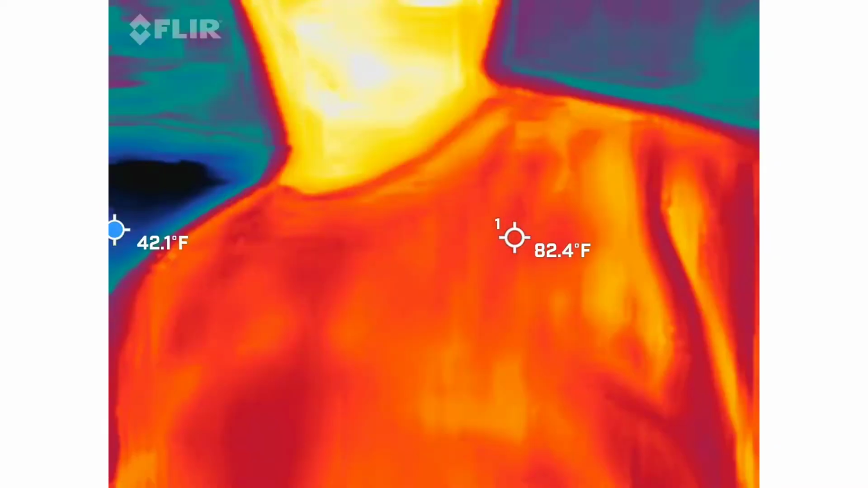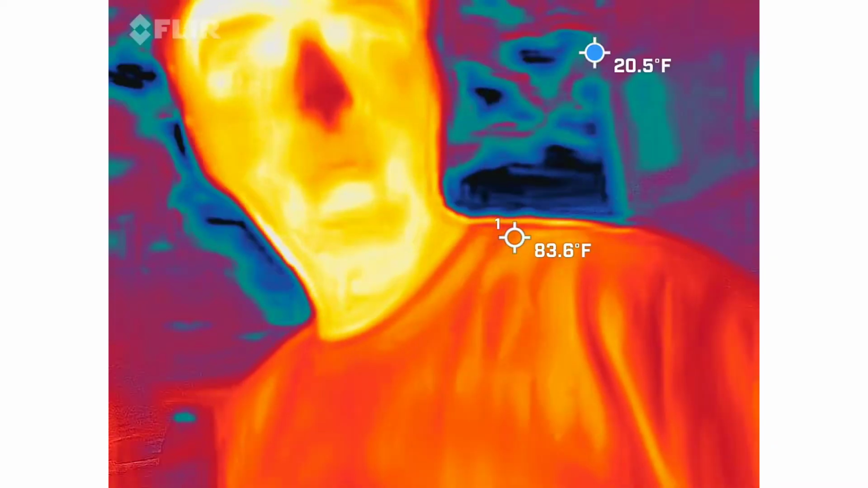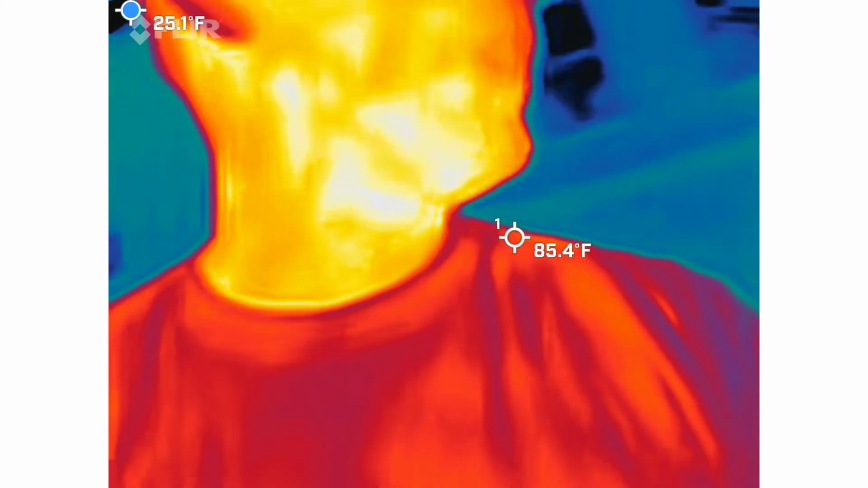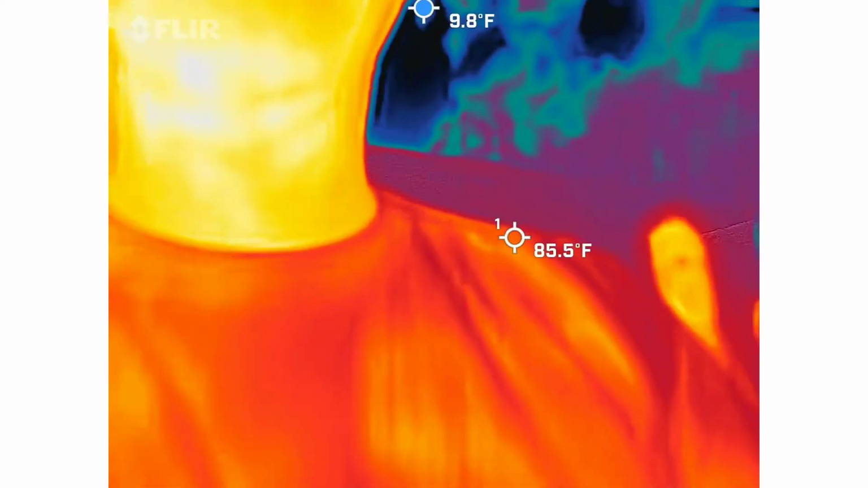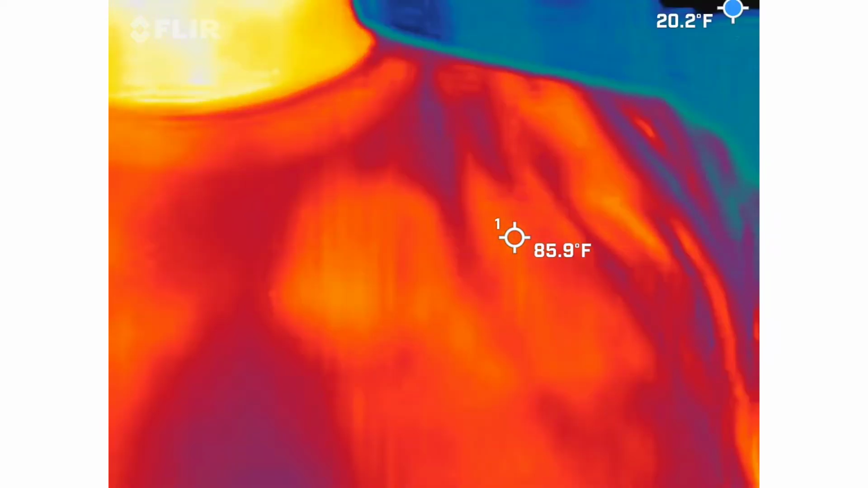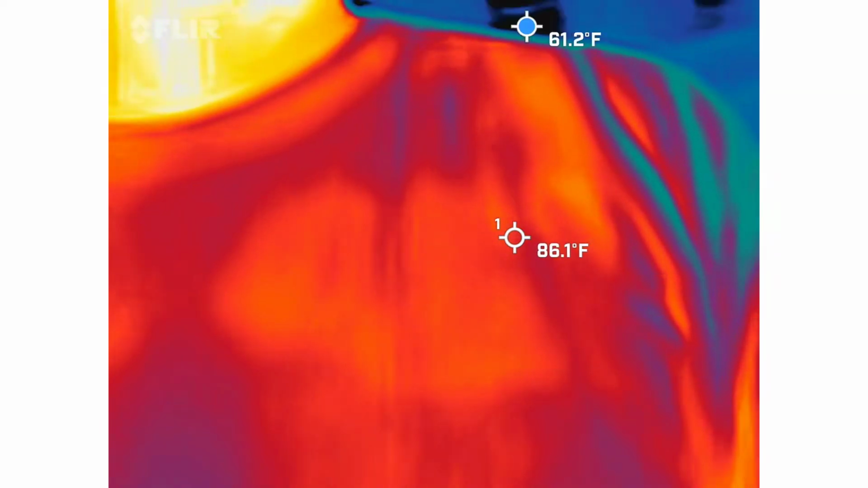So you guys should be able to see me in there. I'm the red, orange, and yellow guy, which means I'm not the ghost. Again, I'm the warmest thing in there. What we're looking for are the blue and black areas. Those are your colder areas, but we're looking for them to either move or to start taking shape on their